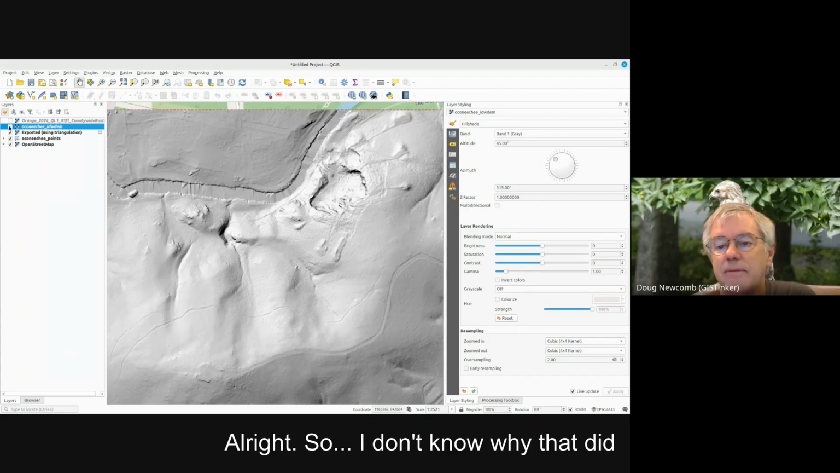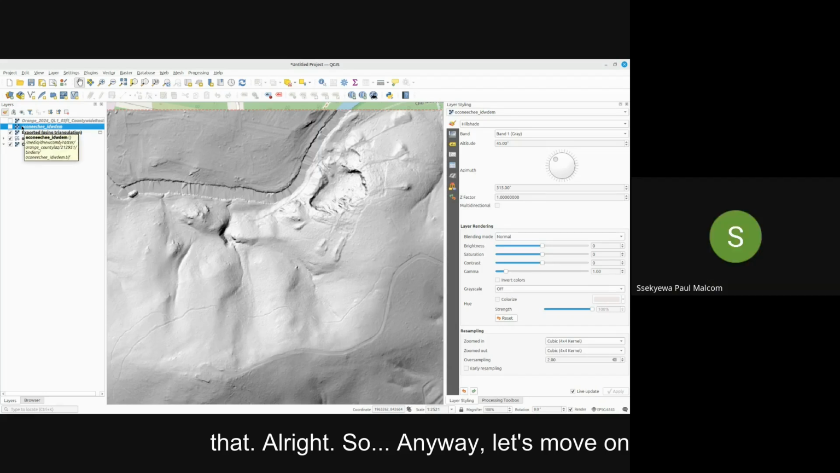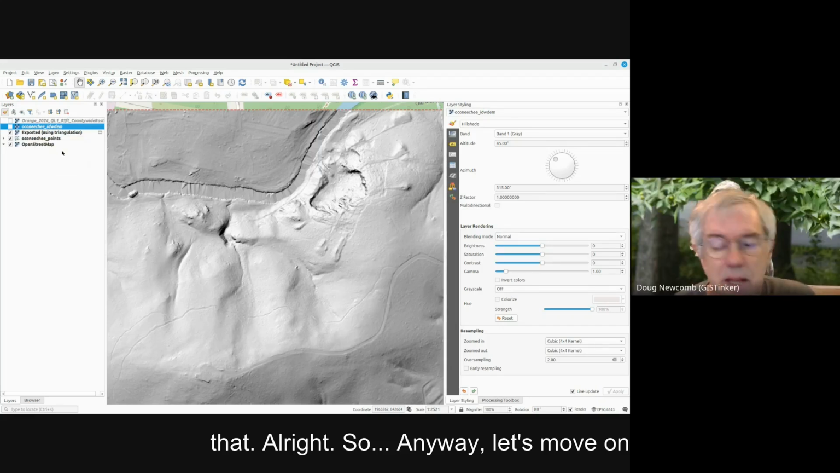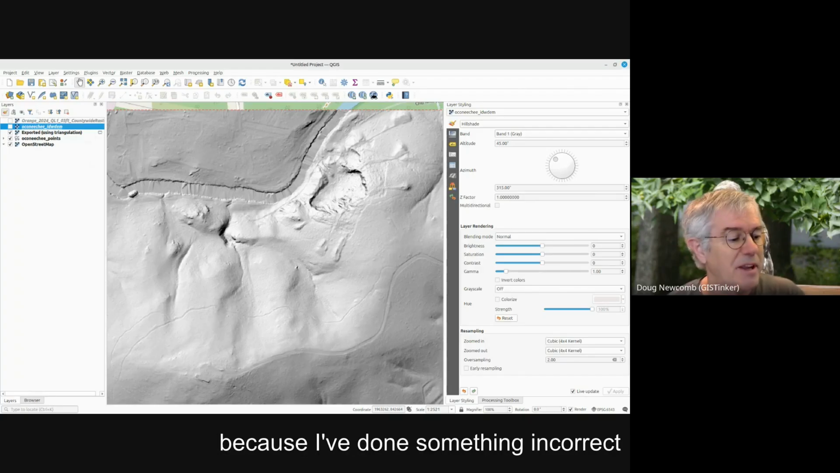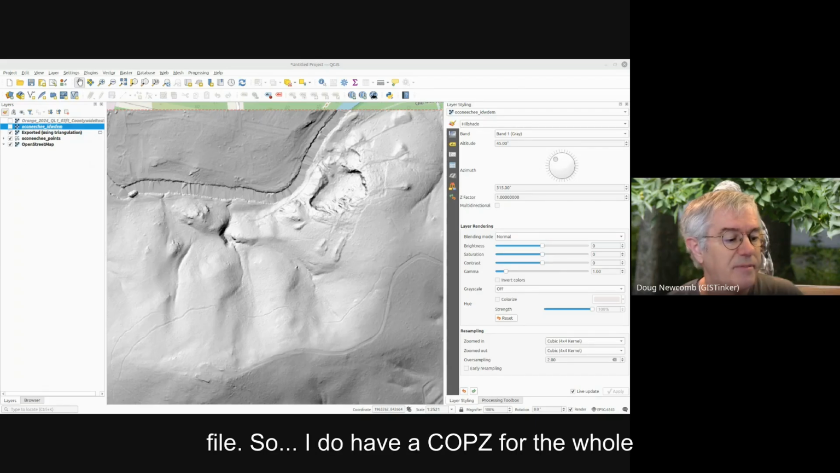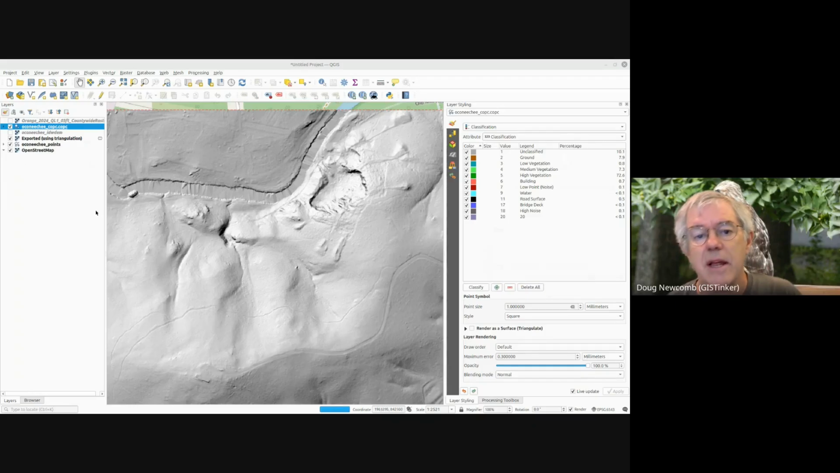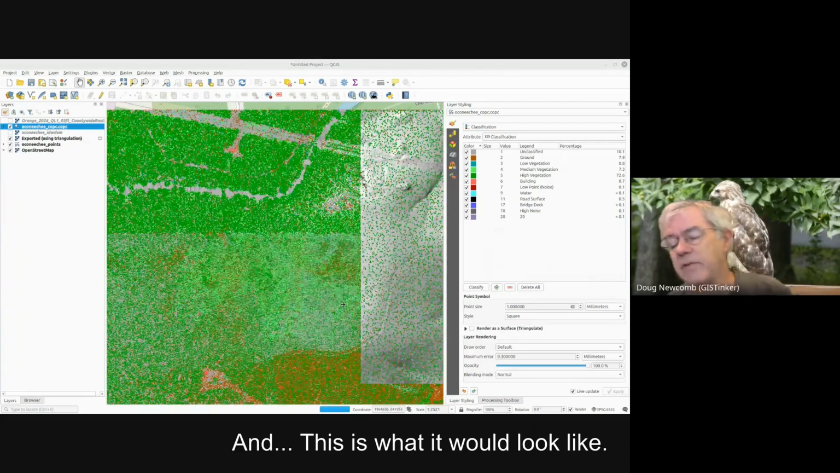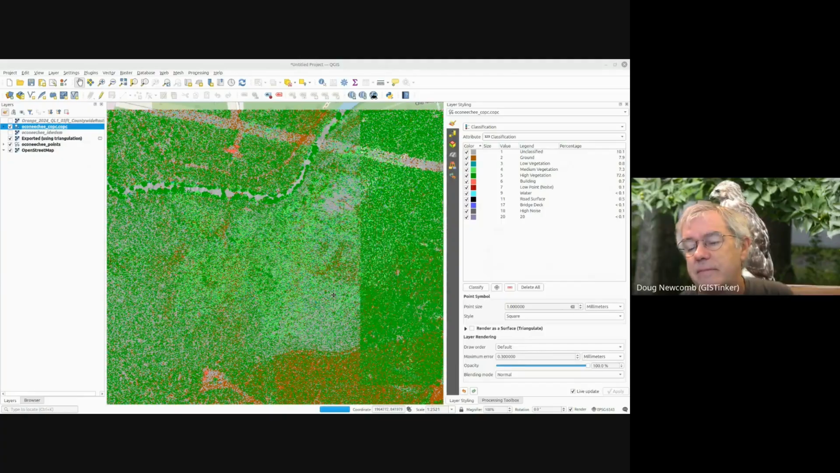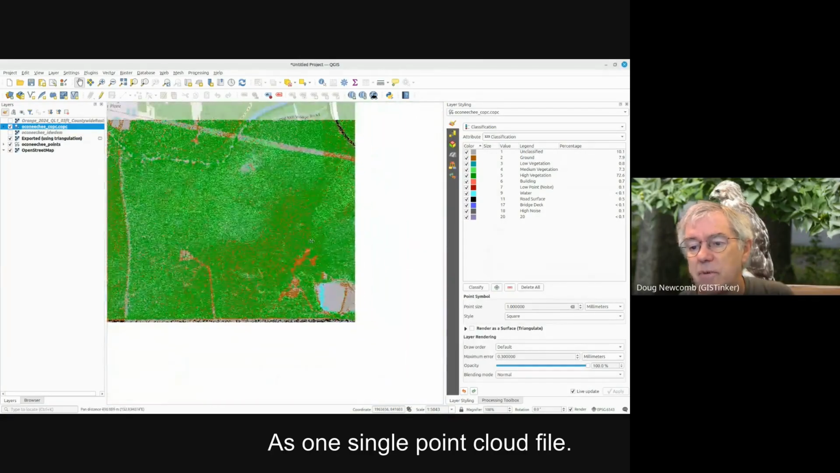All right, so yeah, I don't know why that did that. All right. So anyway, let's move on because I've done something incorrect there. But let's go to our LAZ COPC file. So I do have a COPC for the whole area. And this is what it would look like as one single point cloud file.